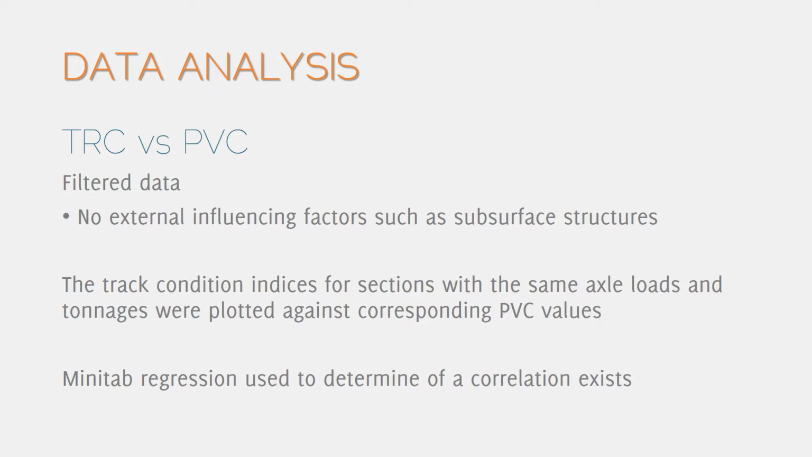The track recording car versus GPR percentage voids contamination data needed to be filtered. This ensured no external influencing factors such as subsurface structures were included, as this could skew the track geometry data to say that it appeared more or less rough than it actually was, caused by the ballast. The track condition indices for sections with the same axle loads and tonnages were plotted against corresponding PVC values using Minitab. A regression line was then created in an attempt to determine whether there is a correlation between the track geometry and ballast fouling.